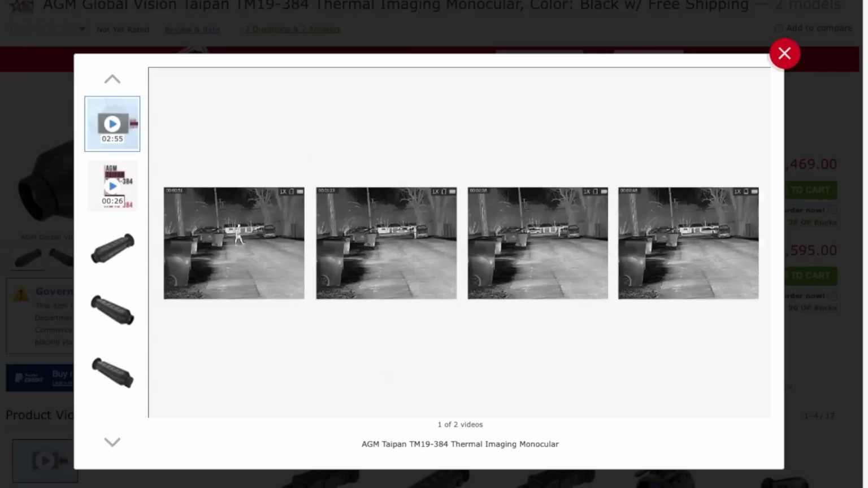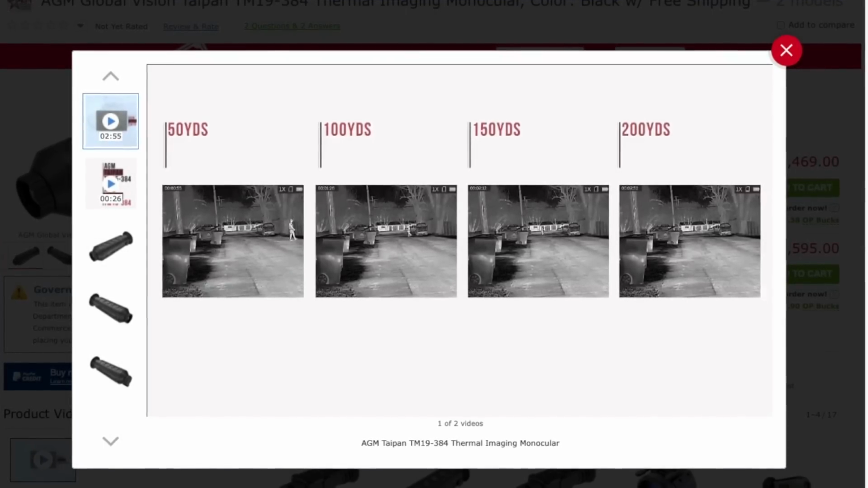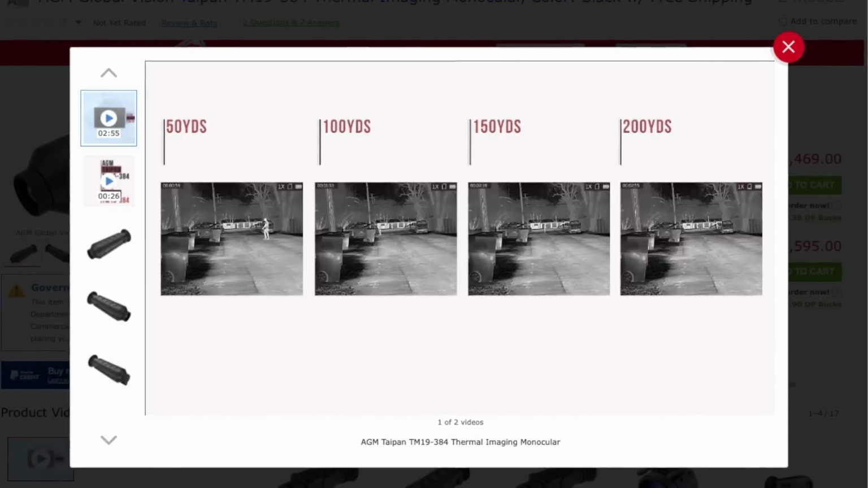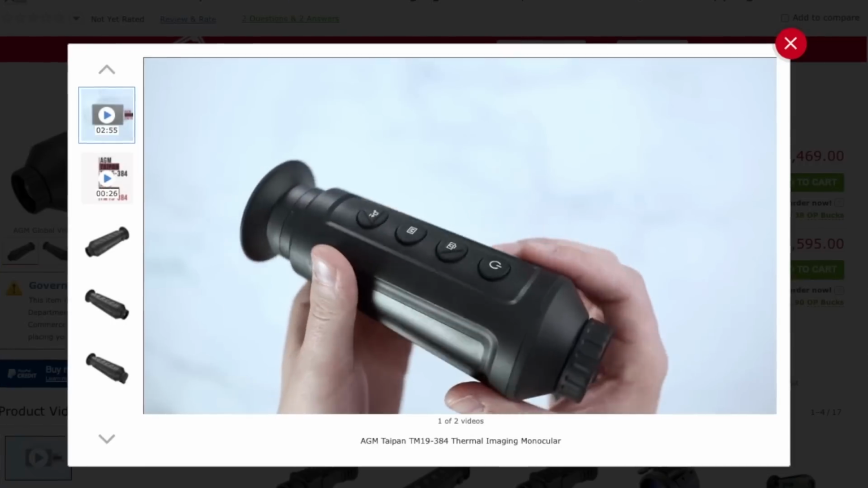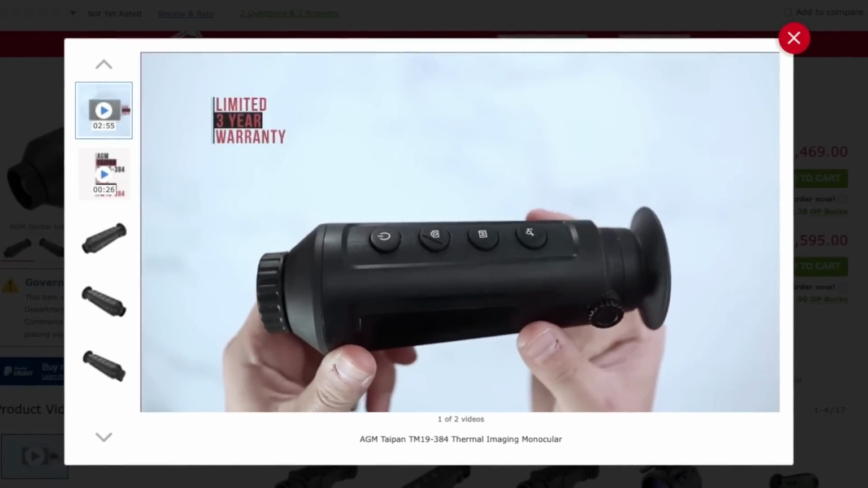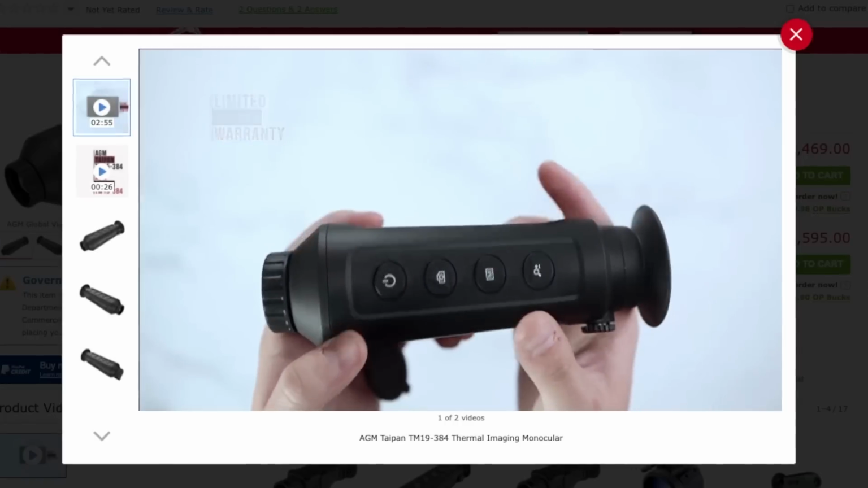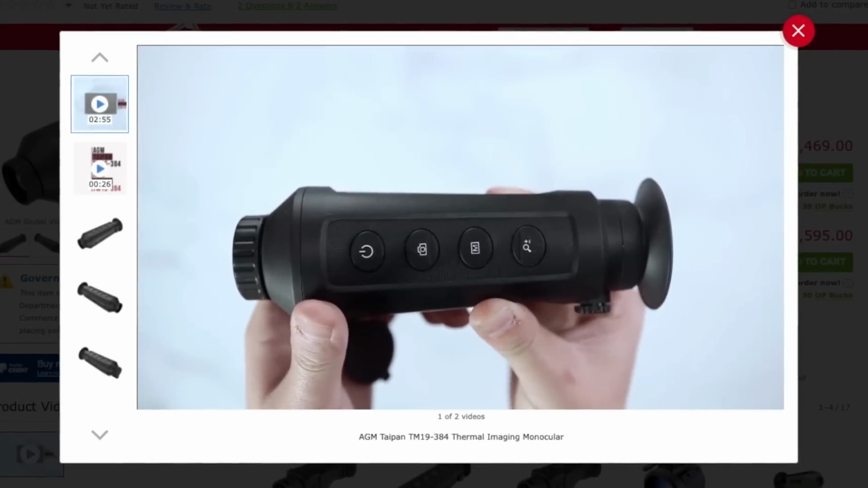There were TMP donors, and that's where I got the idea to go to this AGM Taipan thermal monocular. They're the ones that told me in the FLIR Breach comments, hey, dude, thanks for the review. Check out the AGMs. And I was like, okay, I'll put them on the list. The reason I'm doing it is because my other NOD reviews got good support. So I'm talking views that make me happy. Guys are using my affiliate links. I'll watch that too. And if it happens again, we'll do some more NOD stuff.